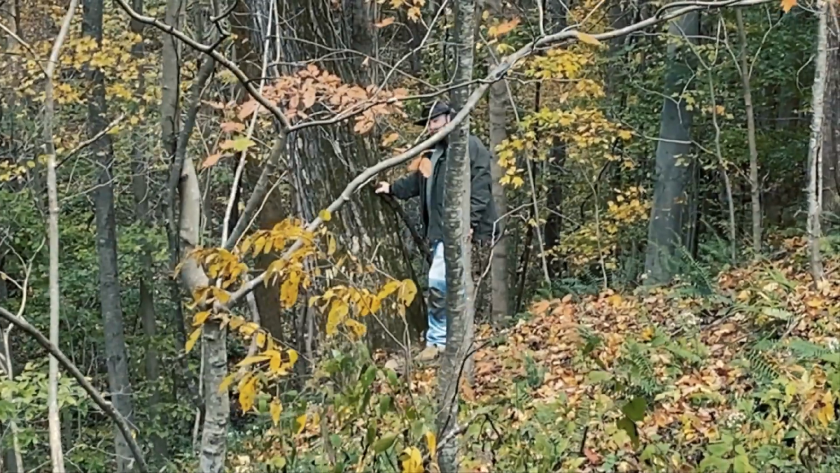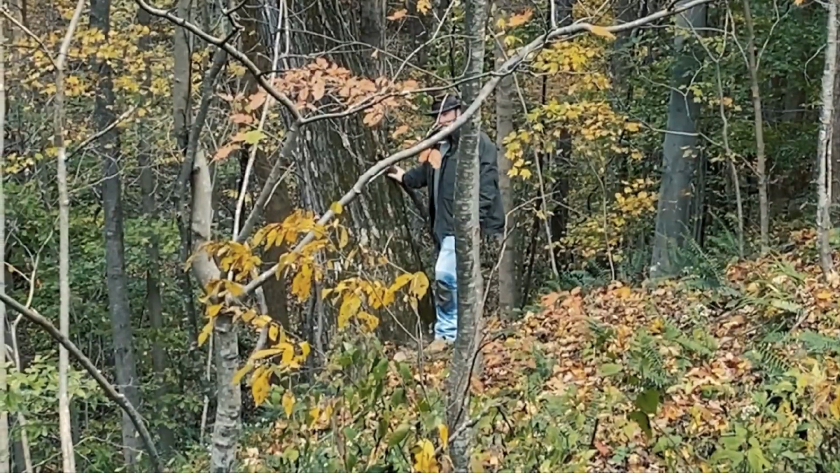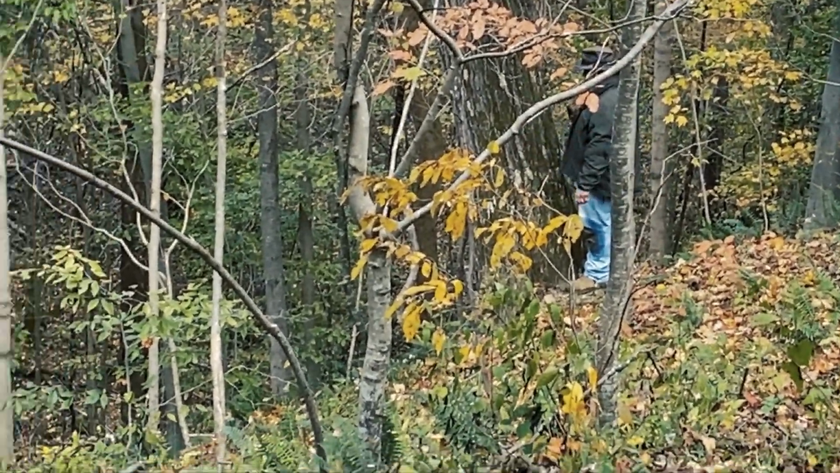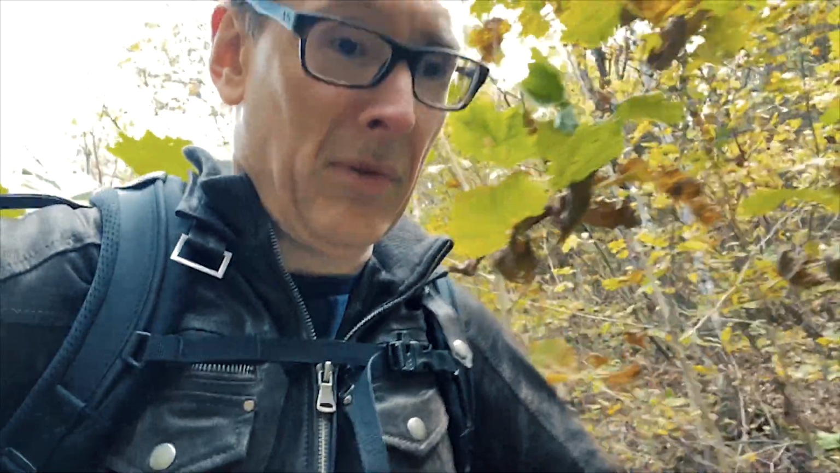This is where I was standing when you couldn't see me. Okay. This is the tree I was leaning on. So that flat's right down there. I'm going to get down there at the end. Okay, so Joe's in position down that way. I am now walking back to the spot where I got the original thermal image. We're going to try to get a size reference as to how big that thing was.